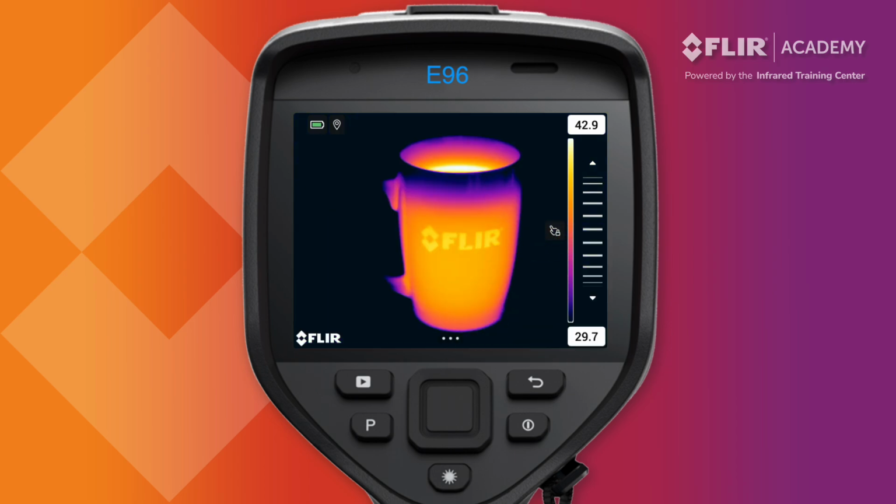You can also use the navigation pad to change level and span. Press left or right to select the upper, lower, or both temperature values. Then press up or down to change that setting. Knowing how to adjust level and span is an important skill for thermographers to understand and is something we practice in certification training.